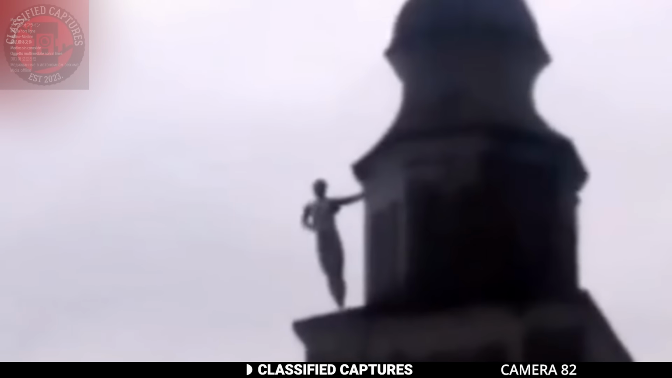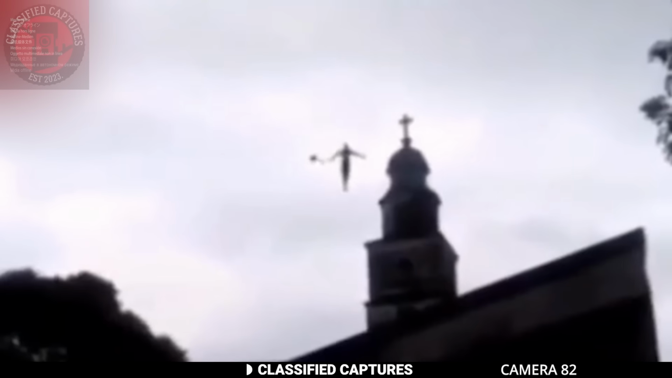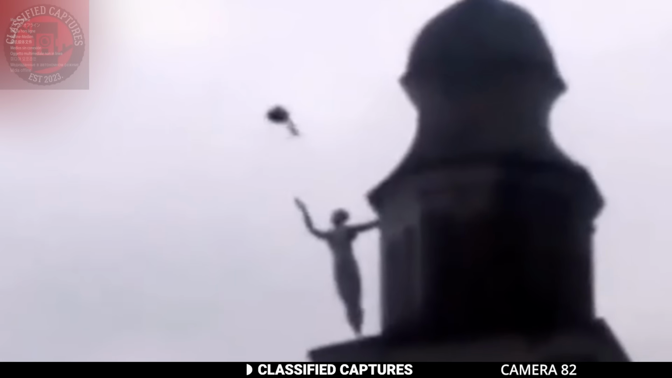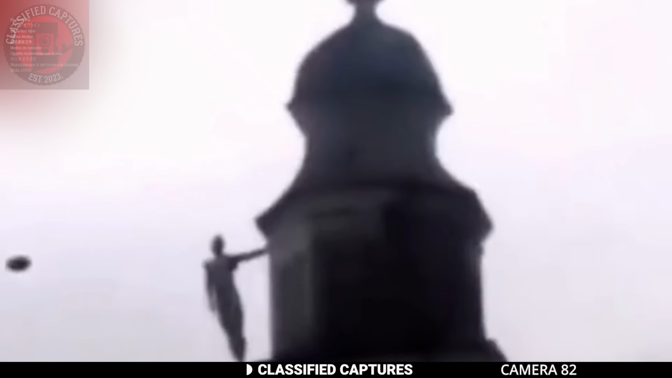On the other hand, it started making strange, deliberate movements, almost like it was controlling something. Above it, this odd object hovered in the air, following the figure's every movement. It's hard to make sense of this. Was it some kind of high-tech stunt, or maybe something more mysterious? Watching the footage, it's easy to feel a little unsettled. What do you think?